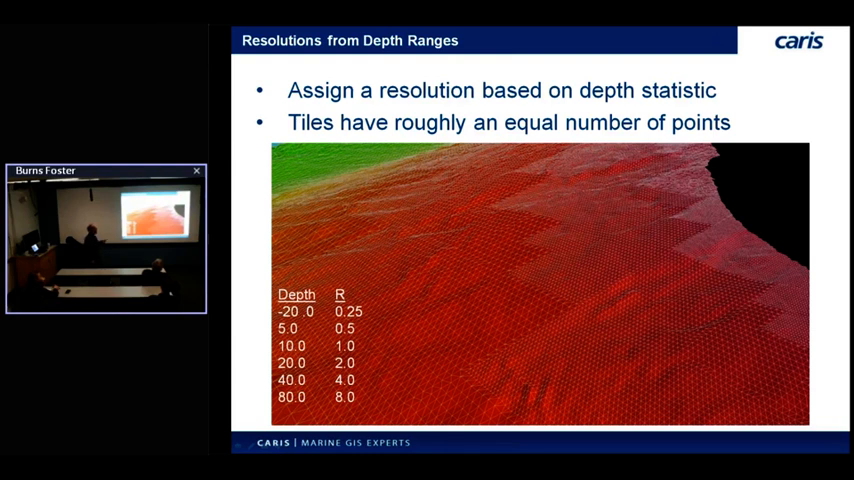Then we scan across the tiles, and in the depth range case, we produce just a simple statistic on the tile: min, max, or average depth. The user picks which one they want to map to that resolution table. So we say use the minimum depth in that tile to map the resolution I want, or use the average, whichever one you want. And the end result is roughly this picture.